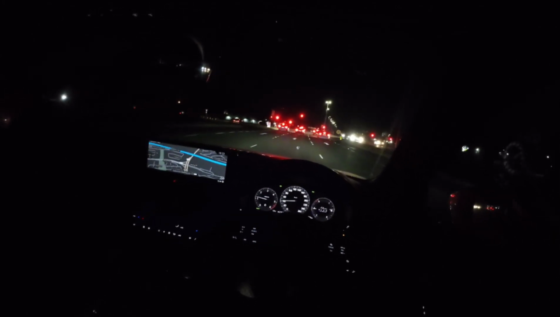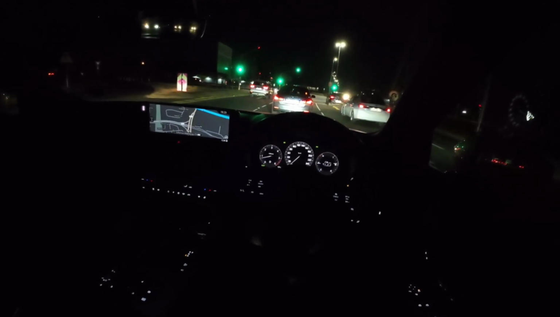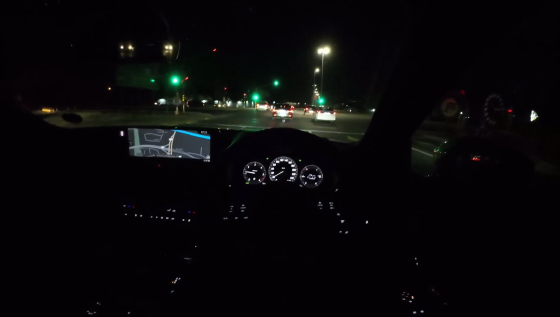But listen to this engine. You'll hear it properly when I move away from this traffic light. Otherwise, guys, you would have seen when I started, this car is just packed with LEDs all over. Listen to the engine though.